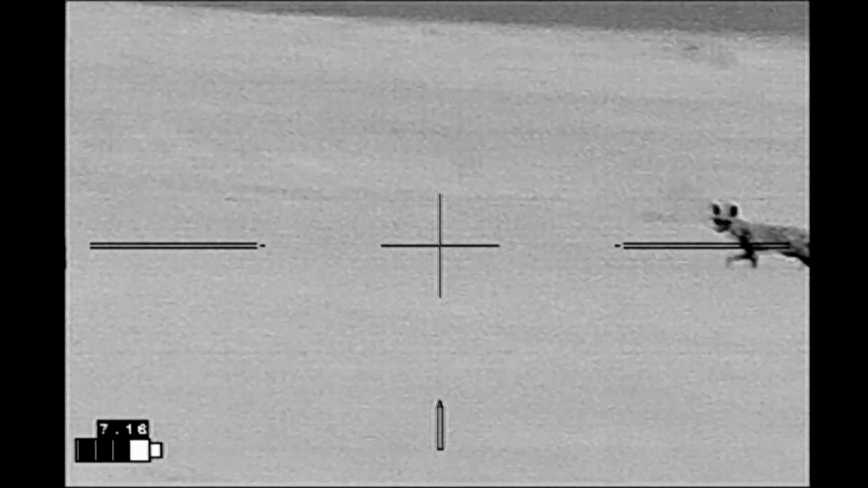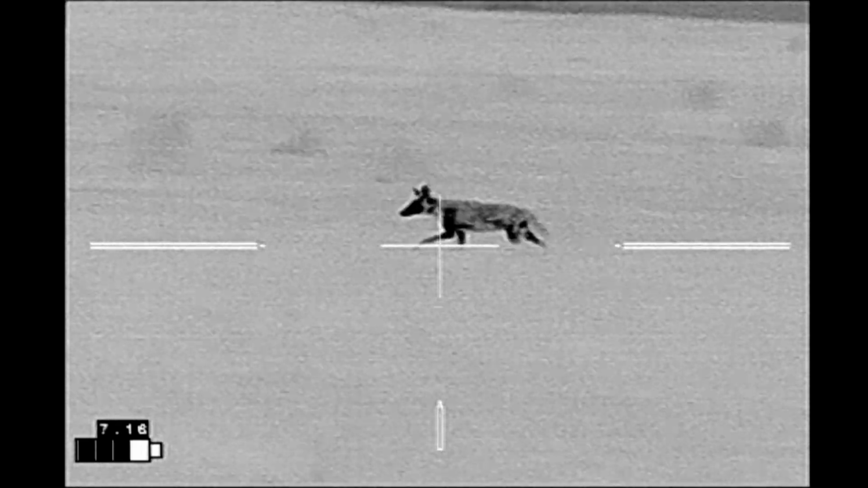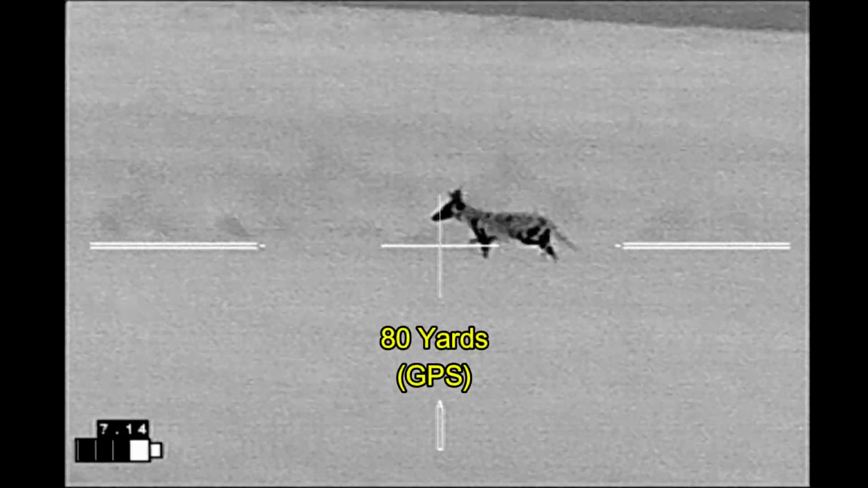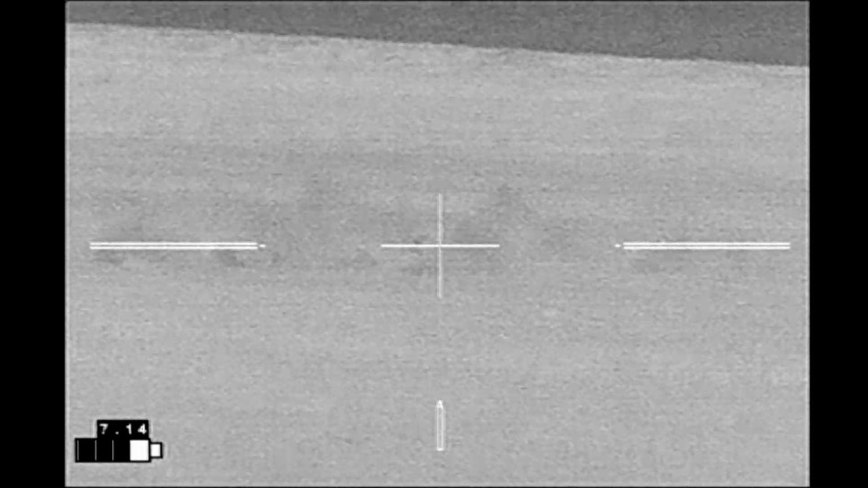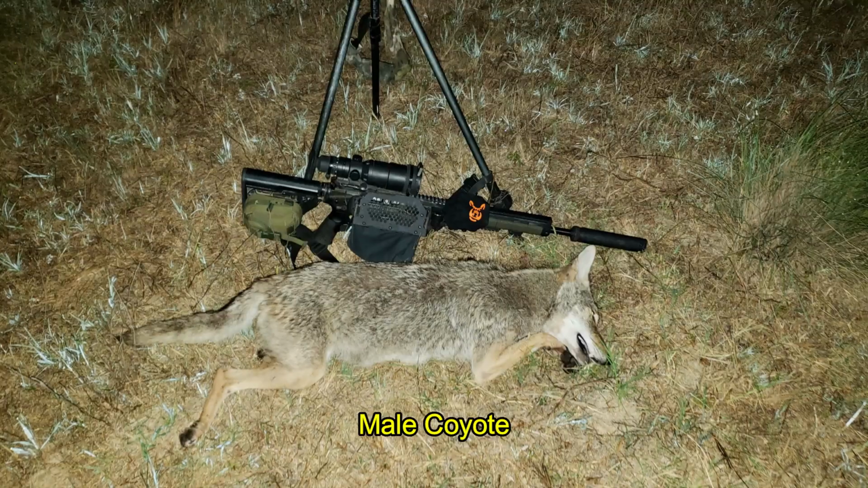Here I'm going to try to slow him down. First I'll try lip squeaking. Hey! Woo! When that doesn't work, drop them right there. And he turned out to be another male coyote.